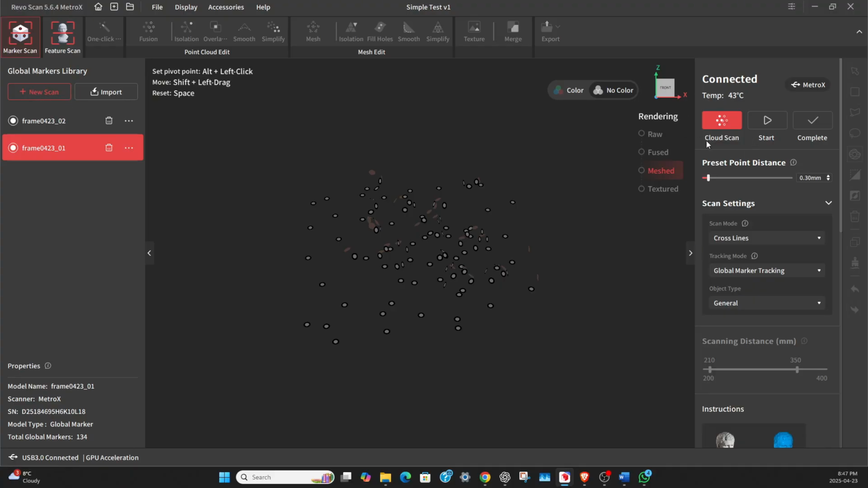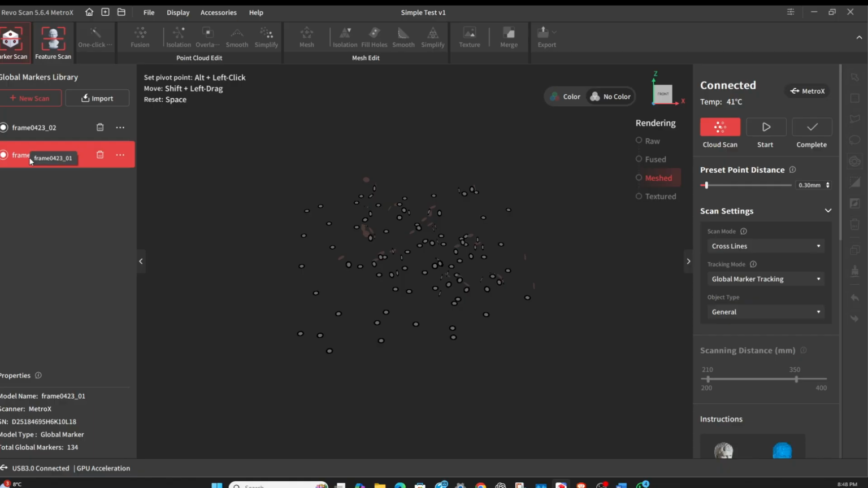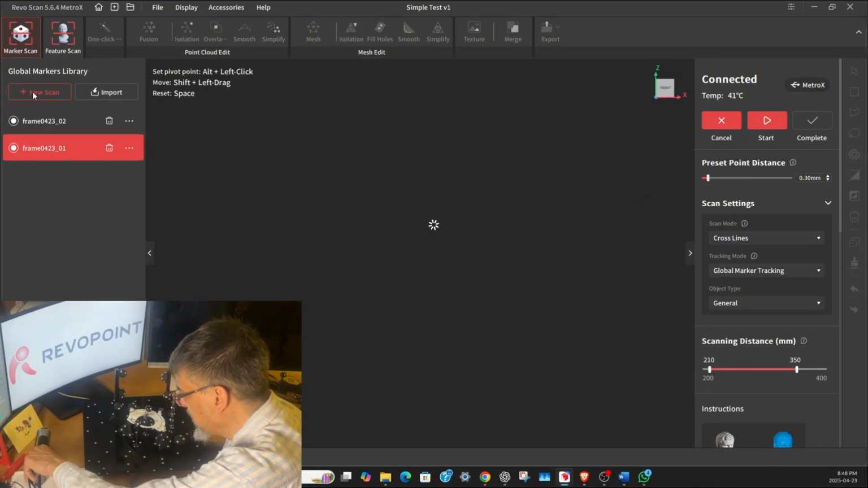So it'll show you got this little cloud dot right here on the cloud scan. Don't touch that until you have already got your new frames organized. So you either click on this one, or make a new one, and then you click on this. That tells the scanner which global tracker dots you are using. I do not have any pre-stored for this project on the table here, so we'll do that now. So the first thing we do is we click on New Scan.